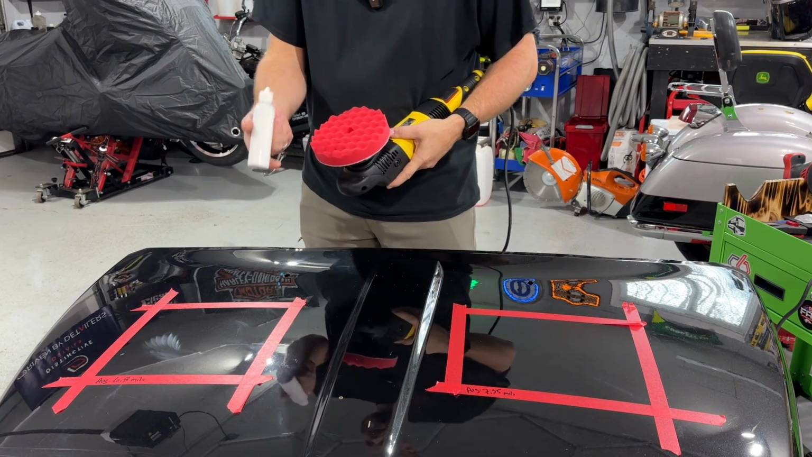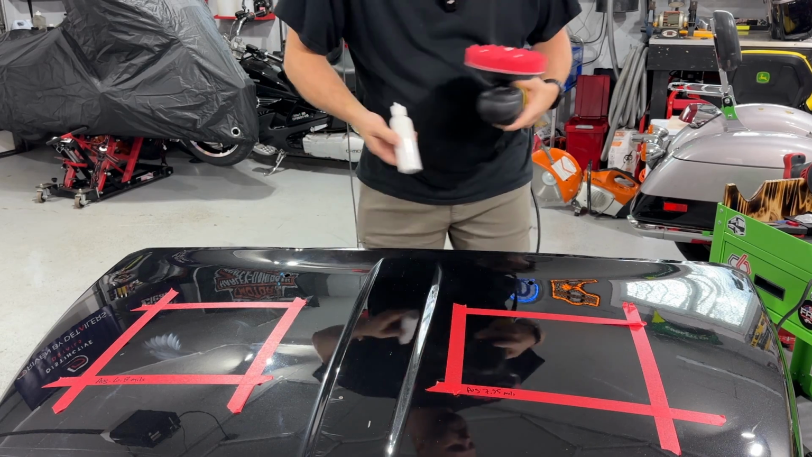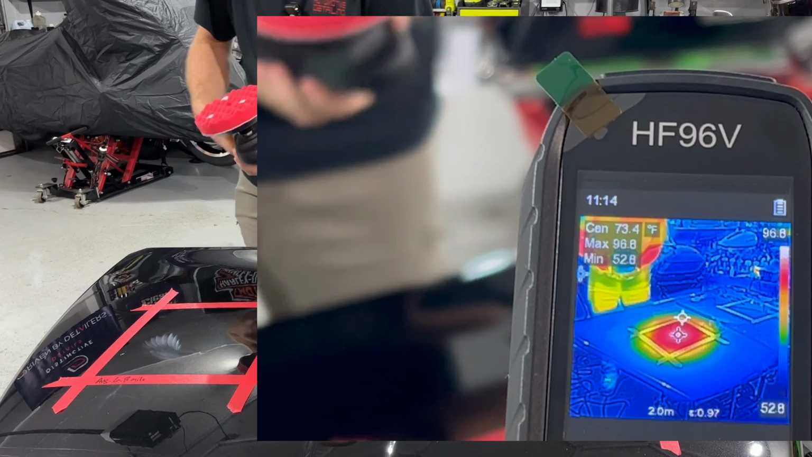I'm going to use the same compound, but I'm going to use the pad that I normally use with the rotary. We're going to do 3 drops. Okay, that's it. You know what? We'll do the same thing with the dual action so we can kind of get an idea.